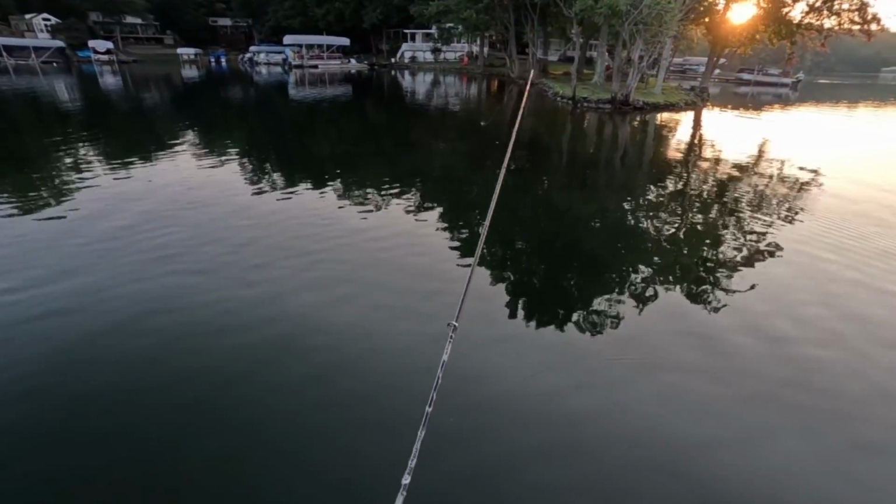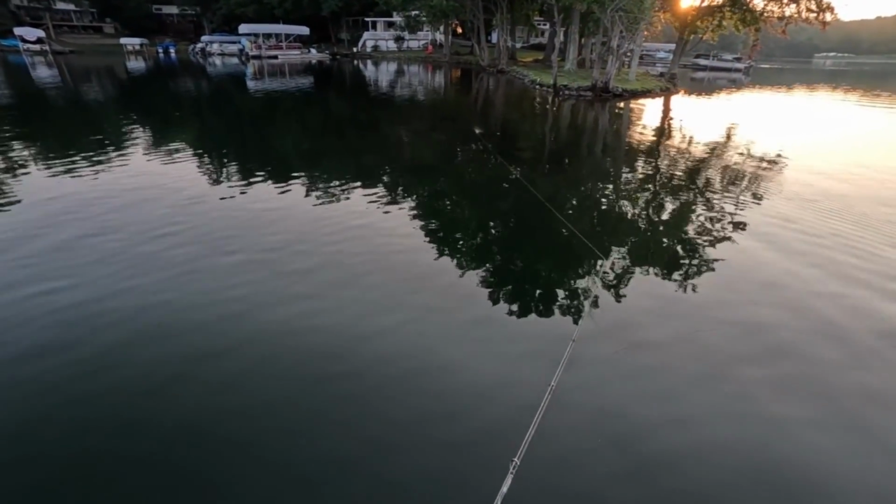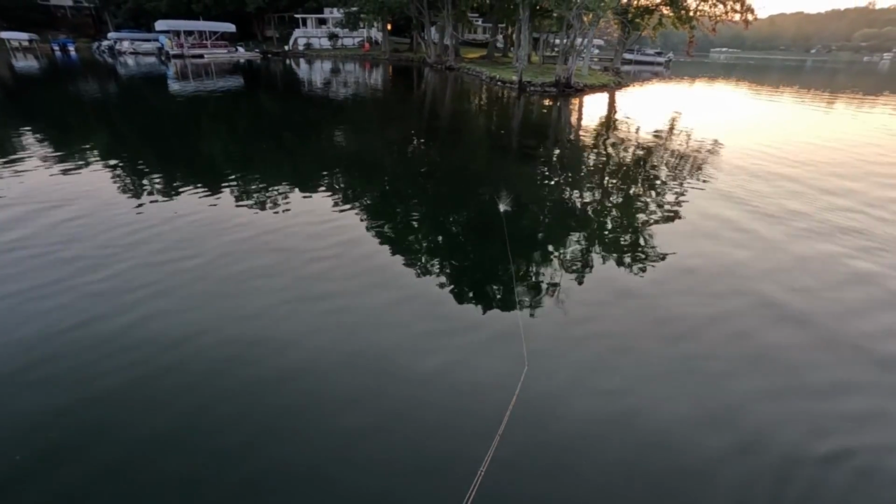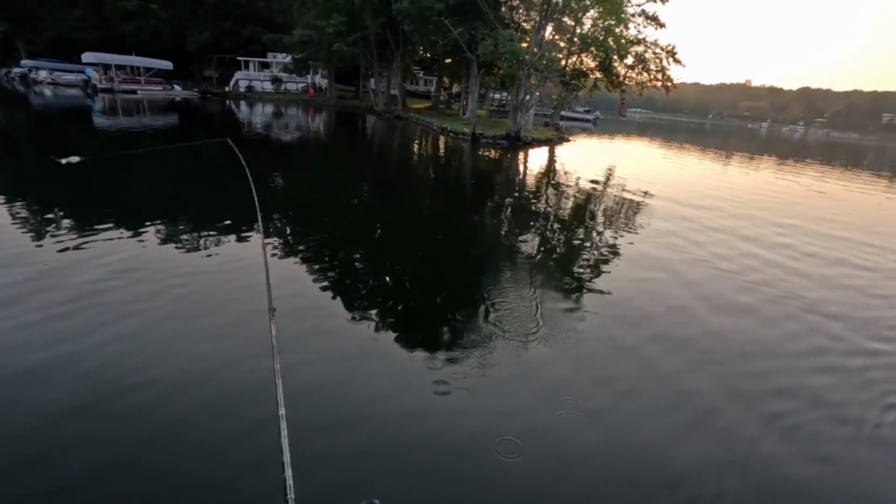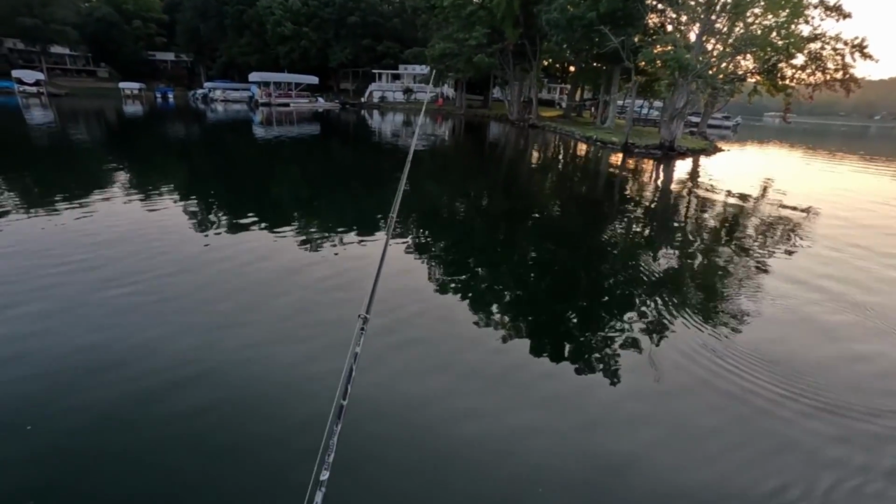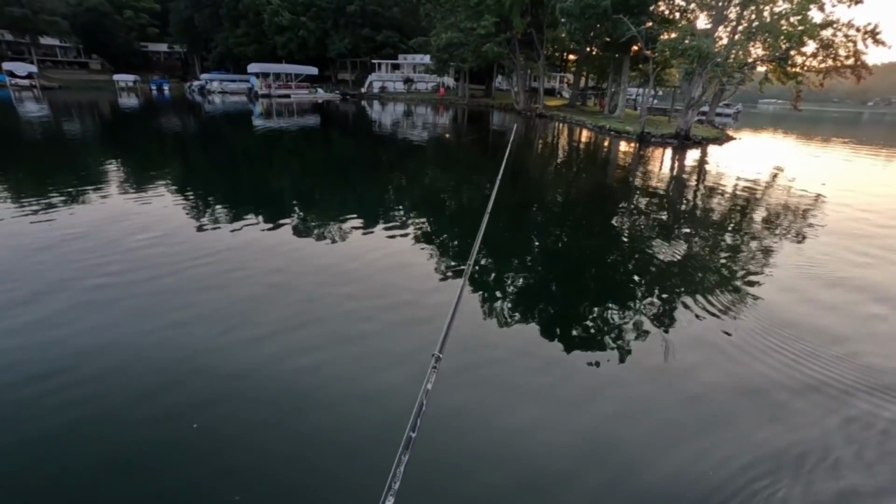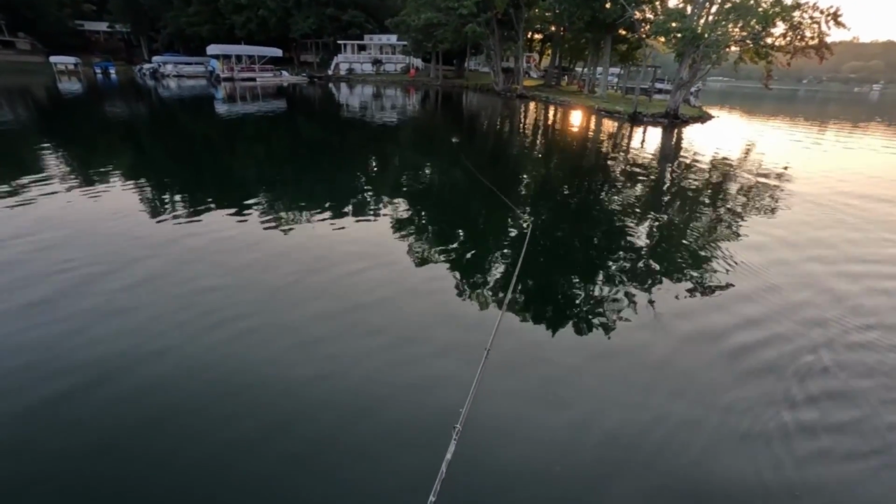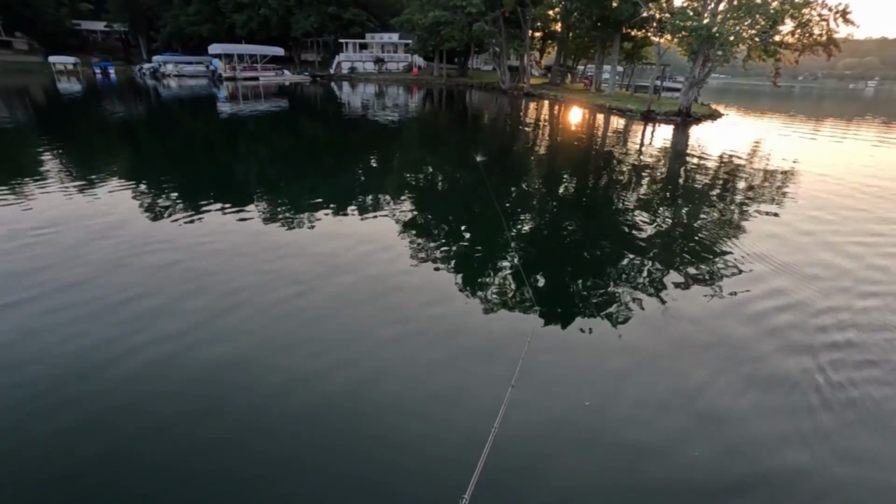See if they're shallow, see if they're deep. There's a stump right over there that I just brought this by. See if they're holding on that sort of stuff, holding off on the little ledges off these points, little ambush spots, or if they're just following the schools.